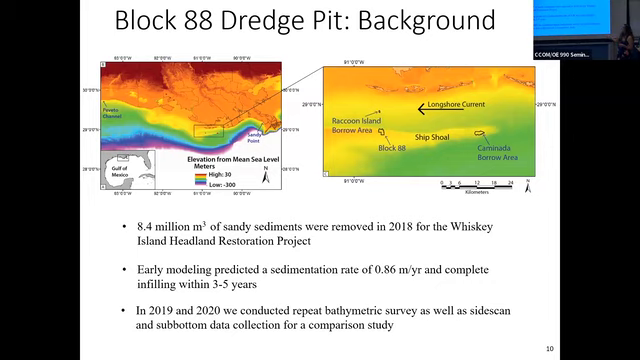So in 2018, 8.4 million cubic meters of quartz sand was excavated for the Whiskey Island Headland Restoration Project. And as I said, early modeling predicted that this particular site would infill pretty quickly, within 3 to 5 years, meaning that potentially that would not impact the coastal system at all.